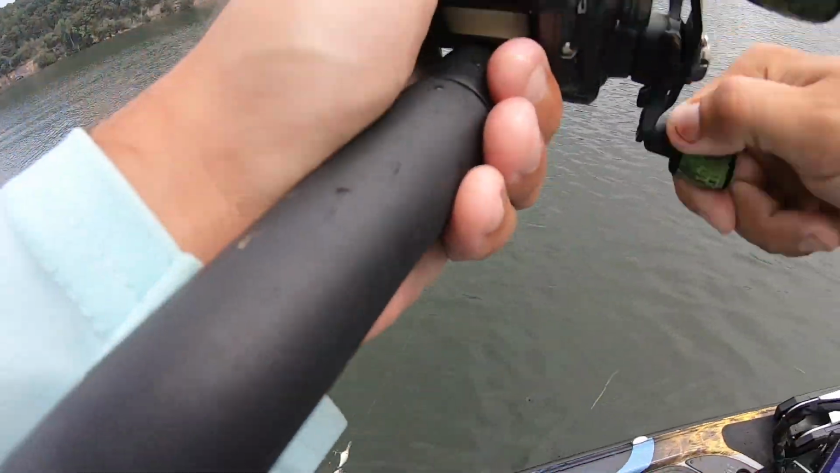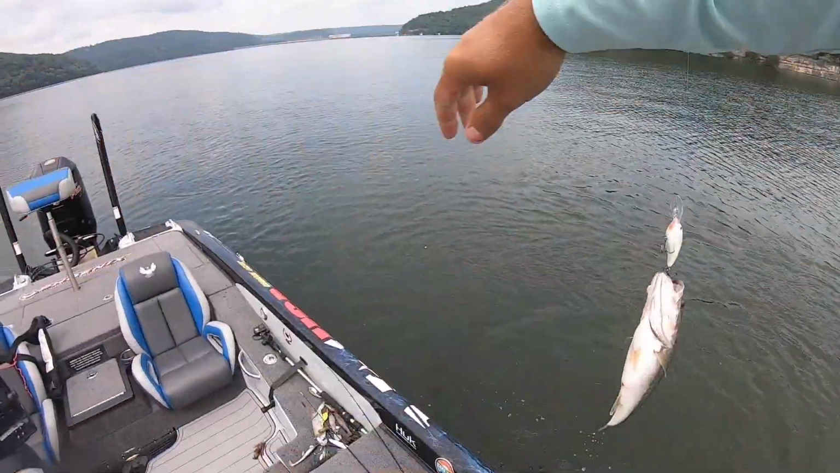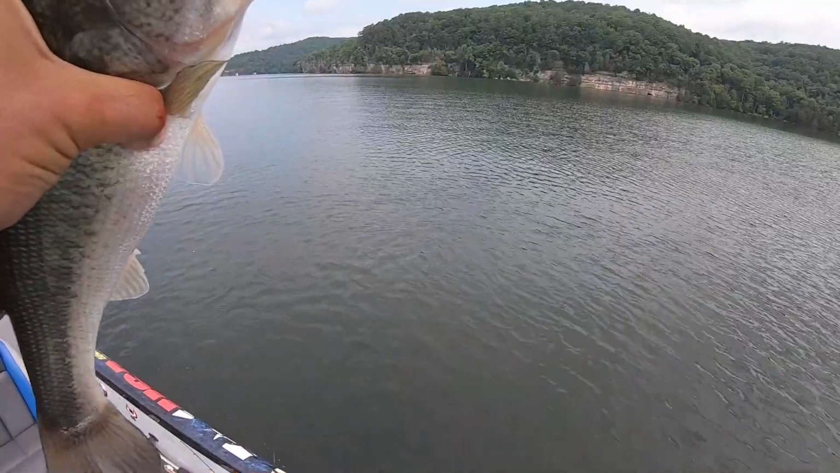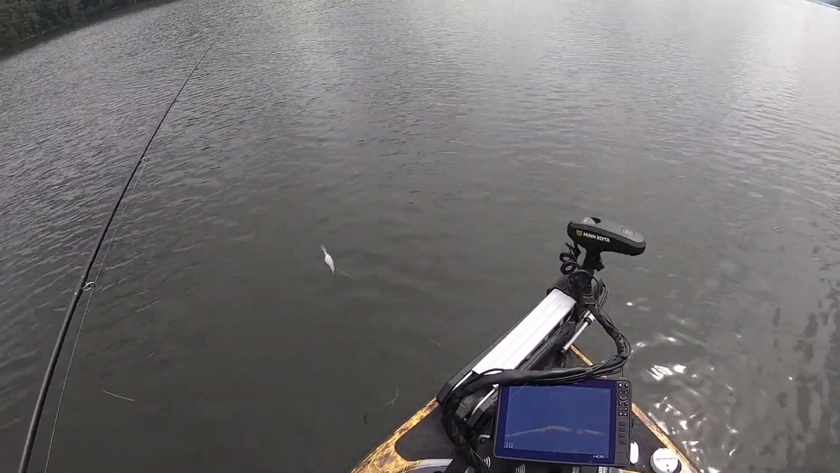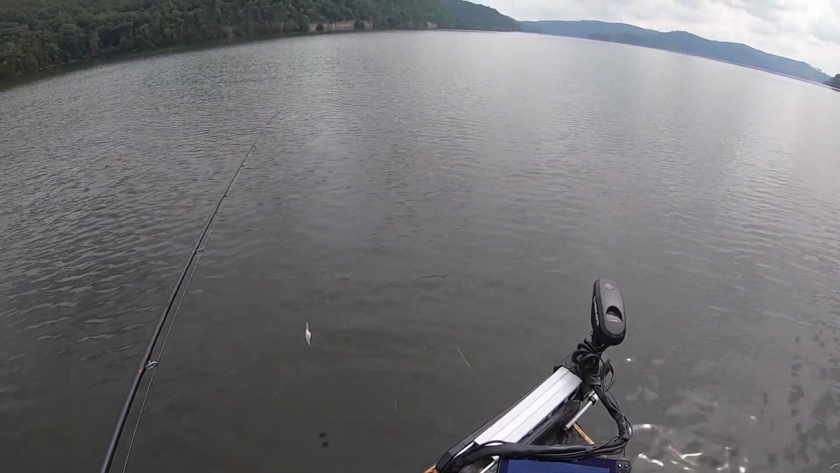There he is. Little guy. Not a keeper, but decent little fish. I feel like I'm sitting right on top of them here. Yeah, they're only about 40 feet behind the boat. I'm gonna scoot up just a little bit.